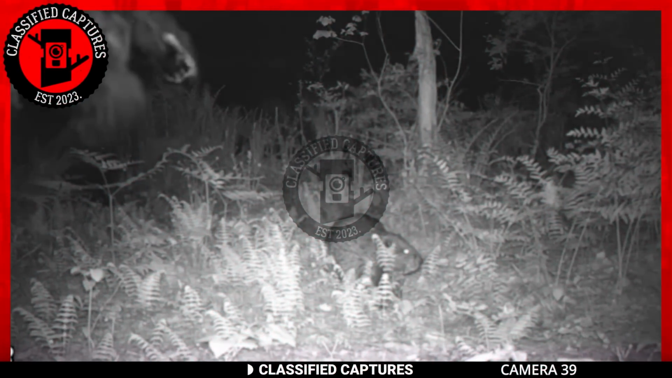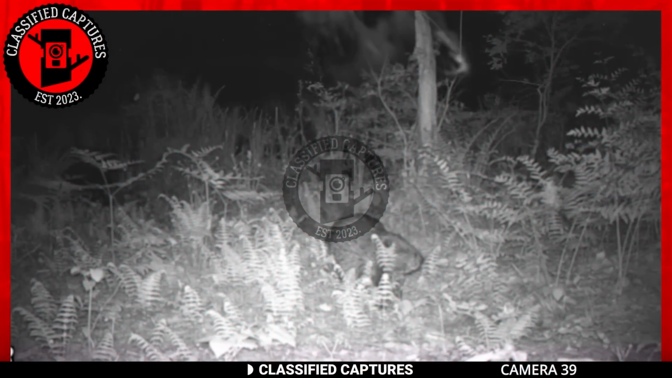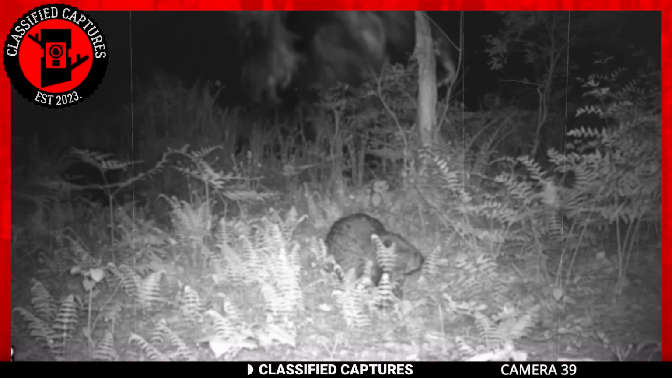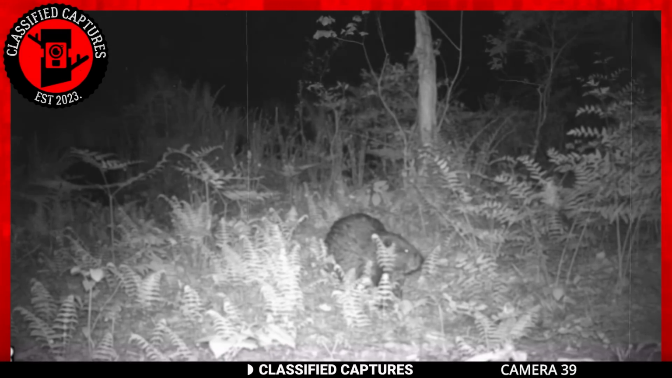Talking of chills, this next footage shows the enigmatic Bigfoot taking a stroll across a field in the dead of night. The creature was so big that only the chest region came into view in the camera lens. Take a look.